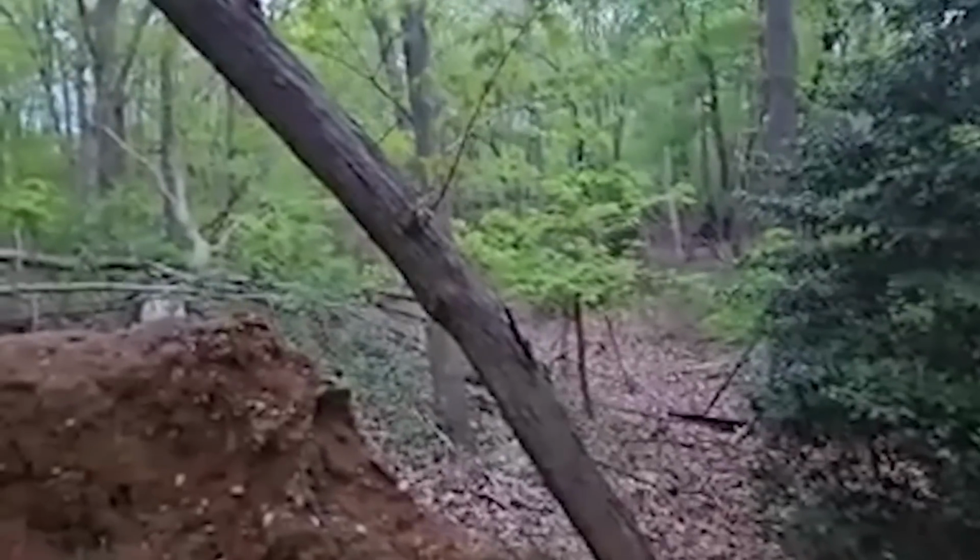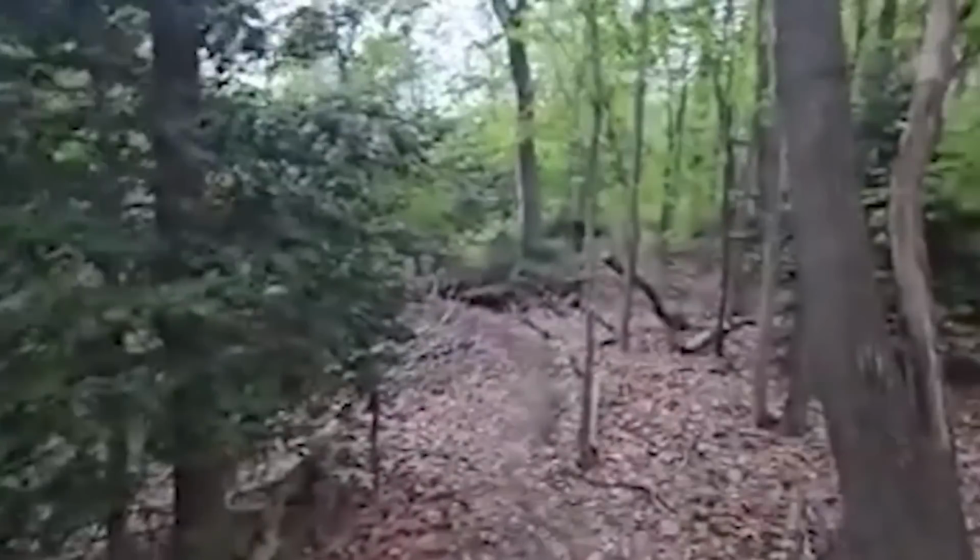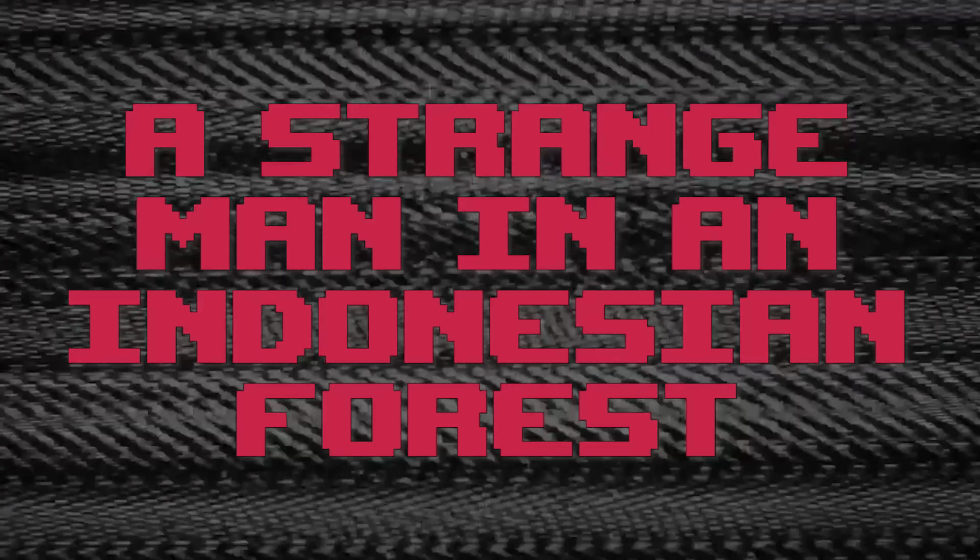The man recording is spooked, and even admits that he doesn't normally see creatures as such in the area. Could this be some random animal, or is it a kind of cryptid? Or could it be just a random structure in the woods that spoke to him for no reason?